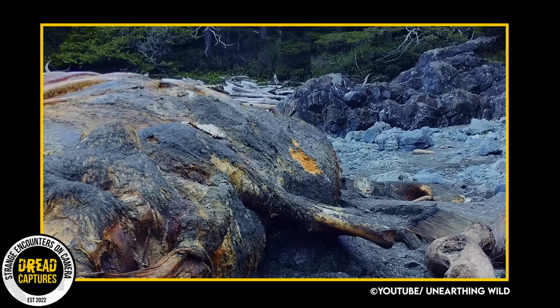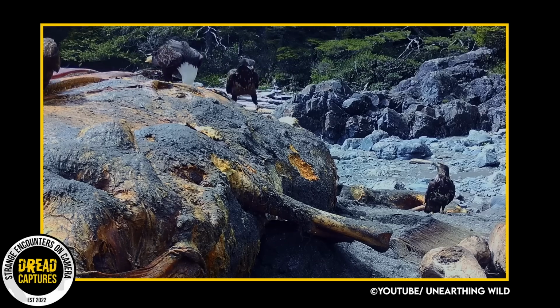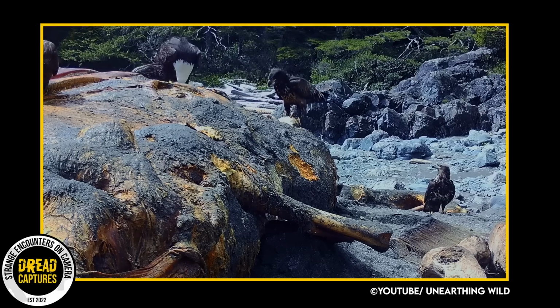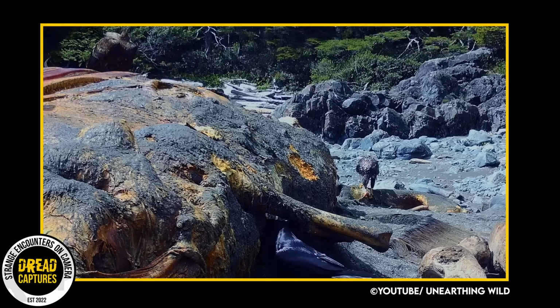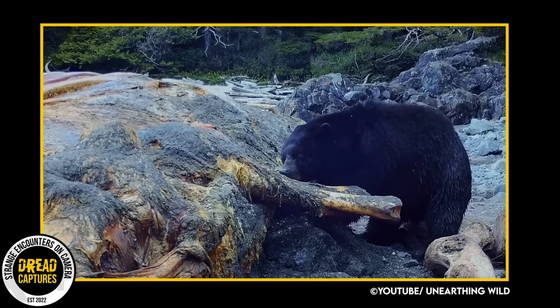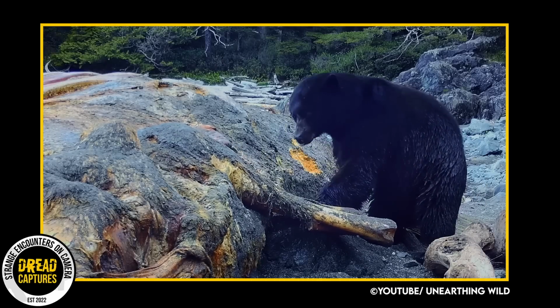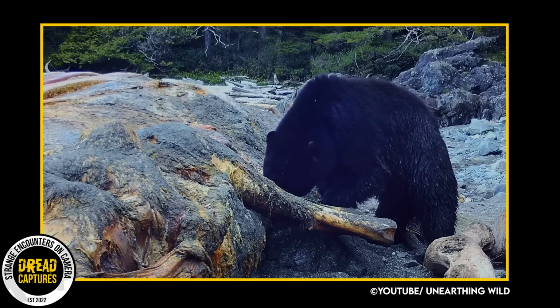Anyhow, check out this incredible game camera capture of wild coastal wolves, bears, and eagles feasting on a washed-up humpback whale carcass. This whale washed ashore on British Columbia's west coast. It's really cool to observe the fascinating scavenging process of these creatures. We can see a bear appears. He probably has first right of refusal. As he pulls at the whale, look at how small he is compared to the whale.